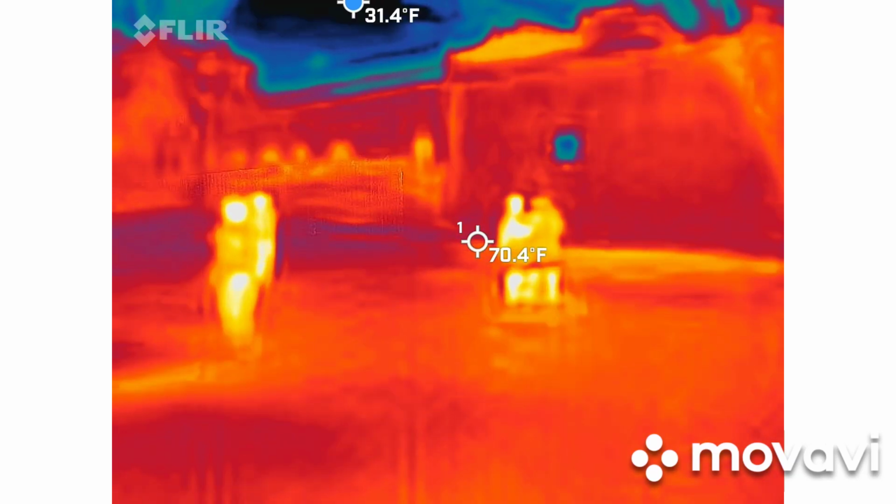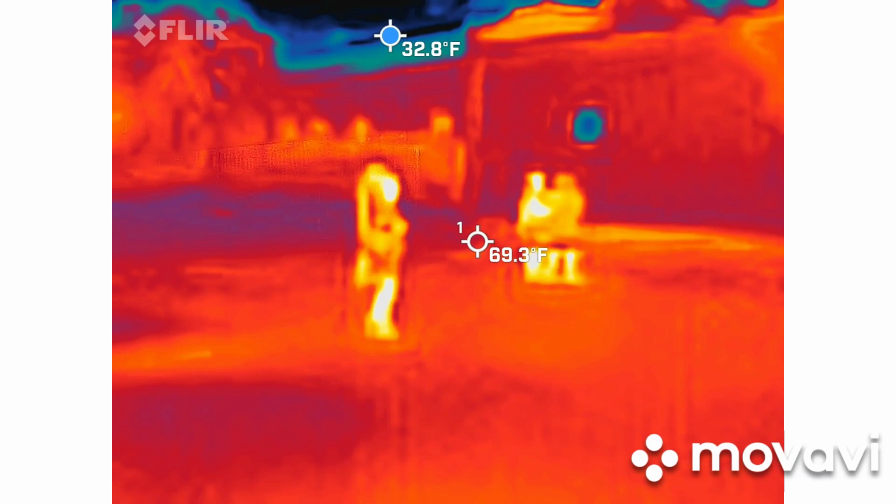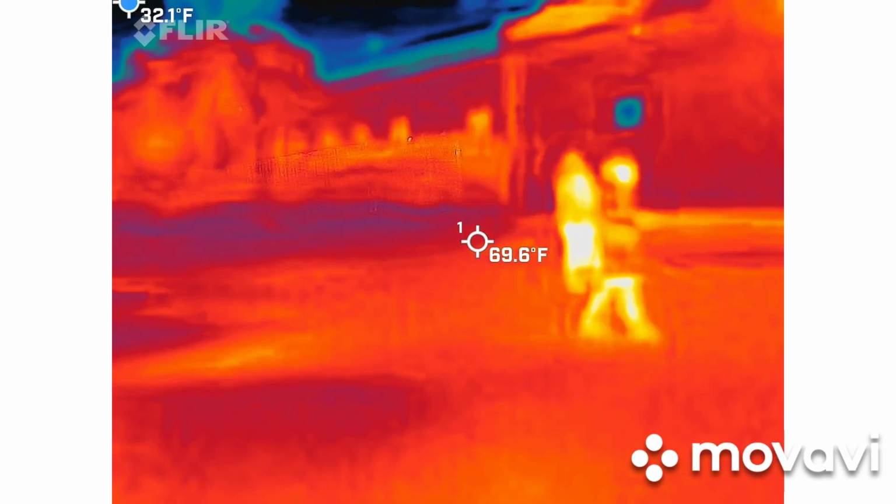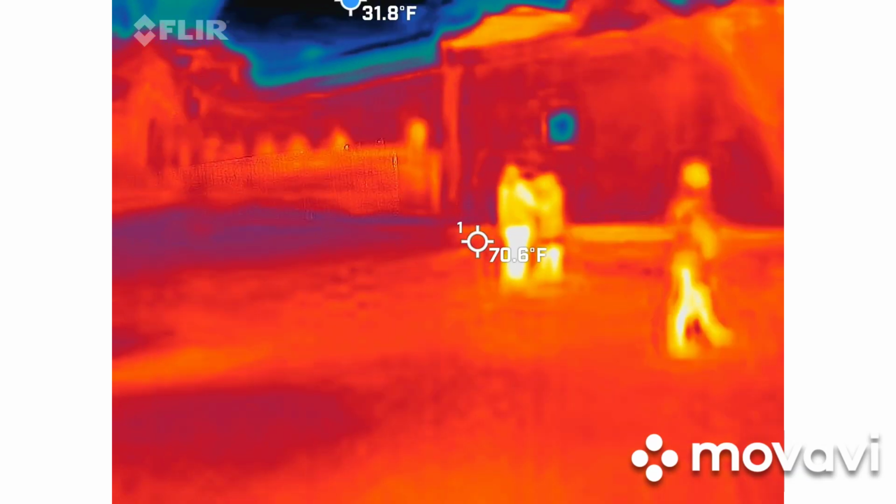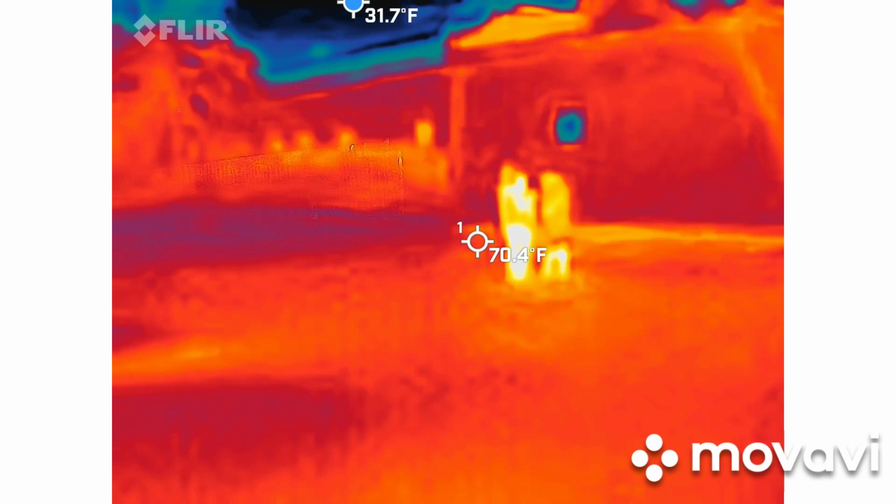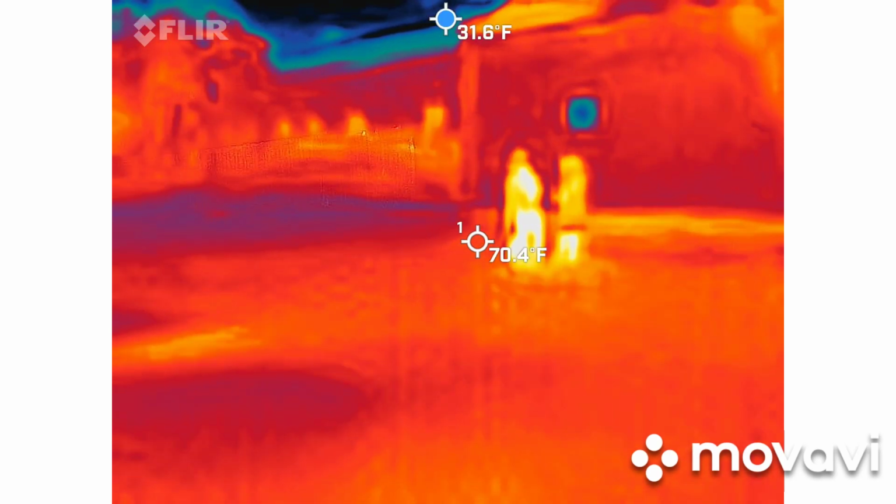You're working with 2 different types of lights. You have a short range, and you have a long range. To turn it off, just hit the switch on top. You always want to keep your long range on. If somebody gets too close, you can see how it bleaches out. You can turn the short range off and keep your long range working for you. That's just the red button on the top. It's up to your discretion, however you want to use it.